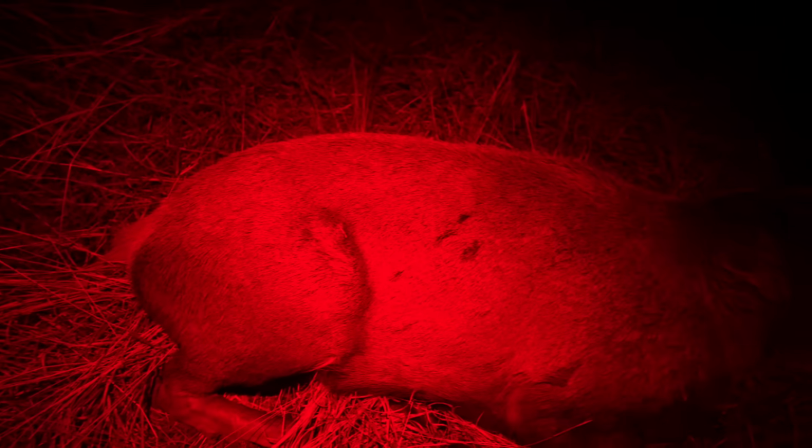Red mode on this guy, he's got a hole at the back of the ear, it's a bit of a mess. That's a red stag, it's only a little spiker, but still, they're a big animal.